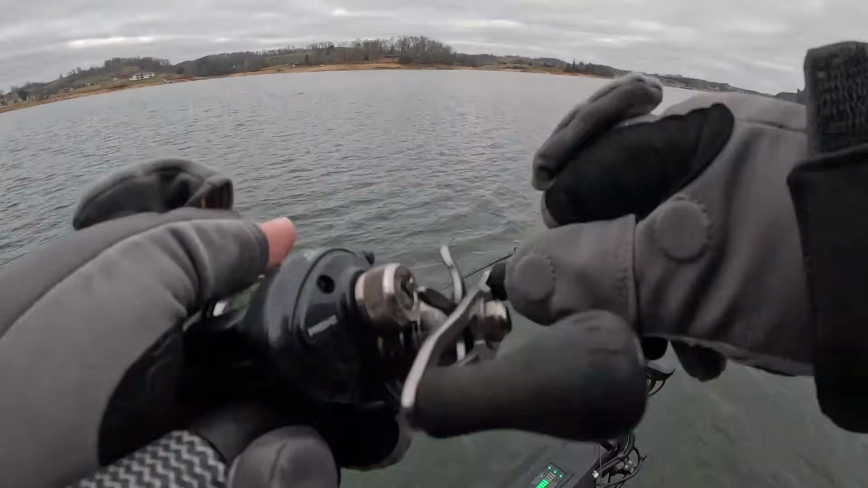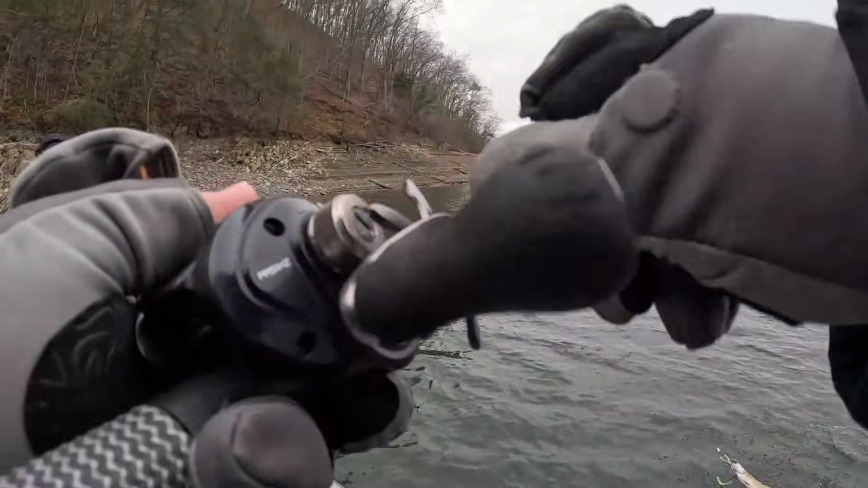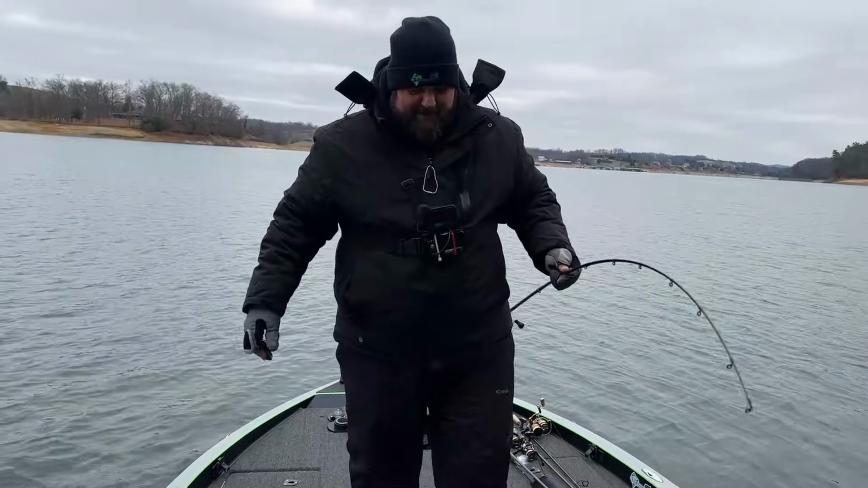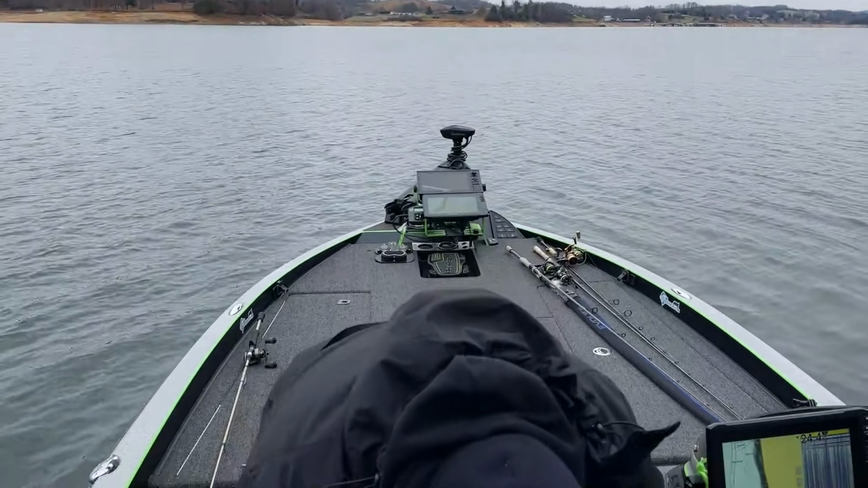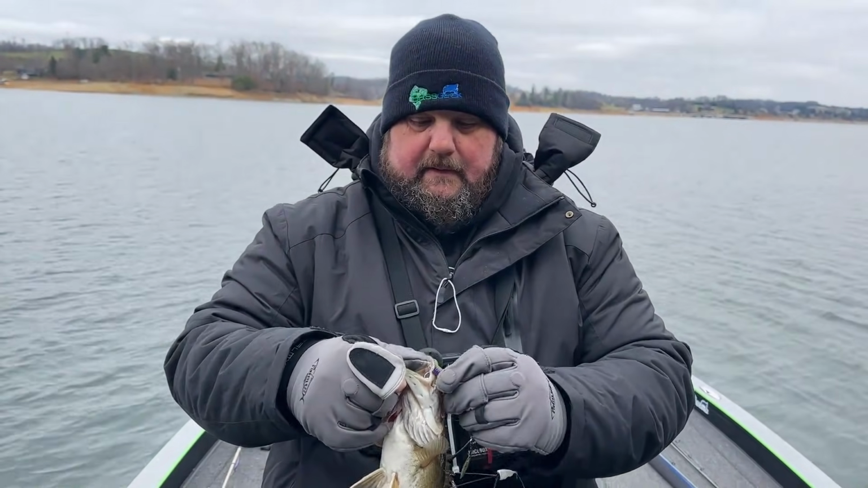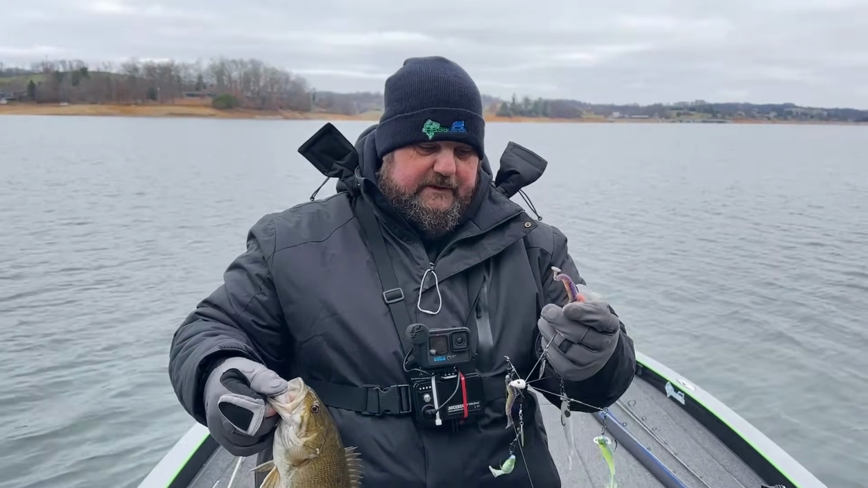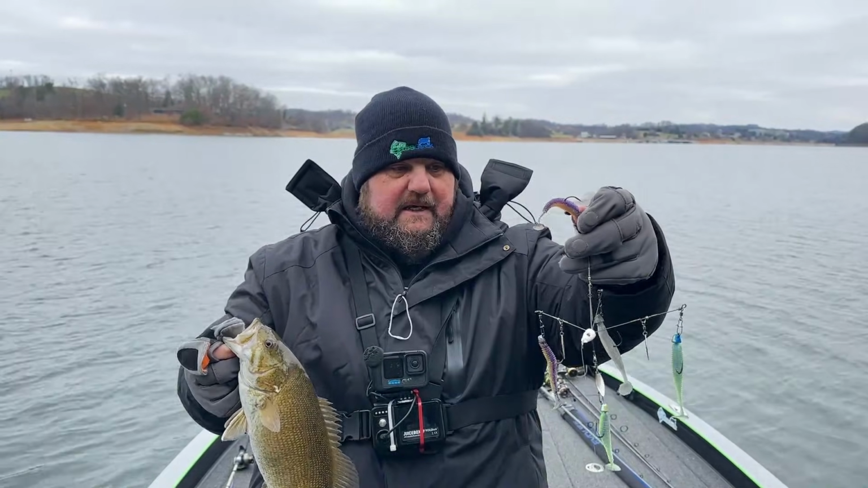Oh God! I got him. Let's see which one he hit, boys. Look here. So he hit the sour grape, which we've got this rigged up. We're just kind of playing around. He hit the sour grape there.